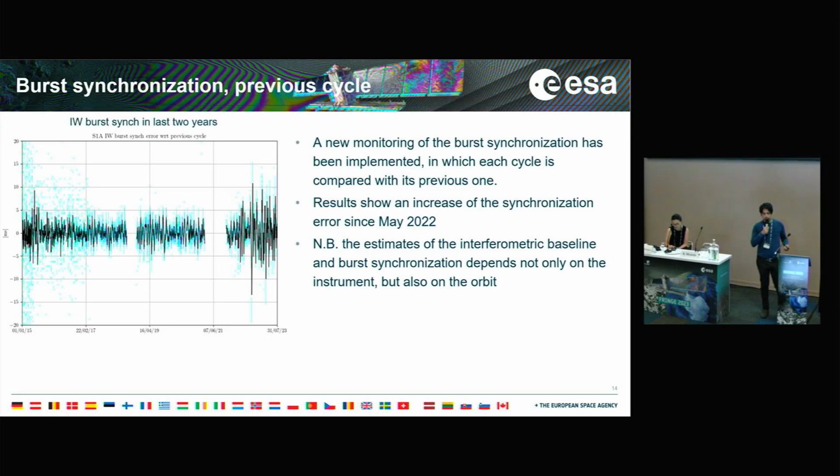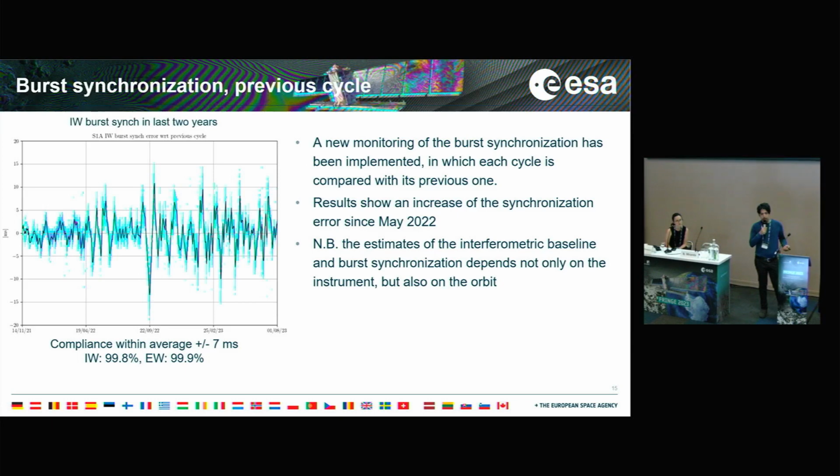In order to better investigate this increase in burst synchronization error, we have implemented the monitoring with respect to previous cycle. This approach removes the seasonal trend and reduces the dispersion in the monitoring, but it also becomes more evident that since middle of 2022, there has been an increase in the synchronization error. So we've gone from 5 milliseconds to 10 milliseconds at least.